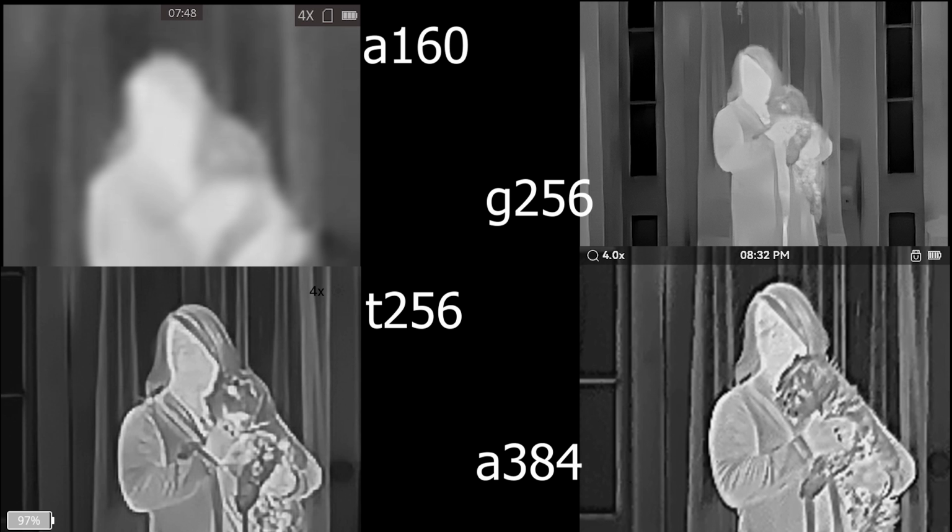You can see the detail in the dog. You can see all the hot spots through the fur. You can see all the detail that's coming in here and identify what this is. You can see Tina's cold rings. These are rings on her fingers that are cold. They're gone here, and obviously we get nothing in here.